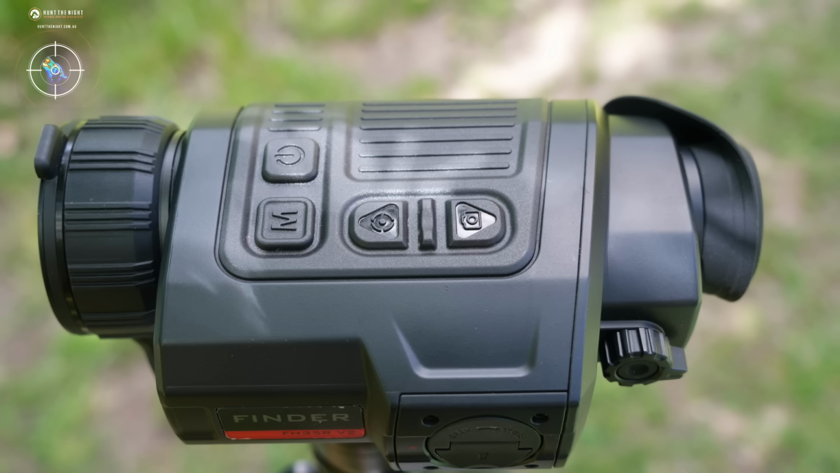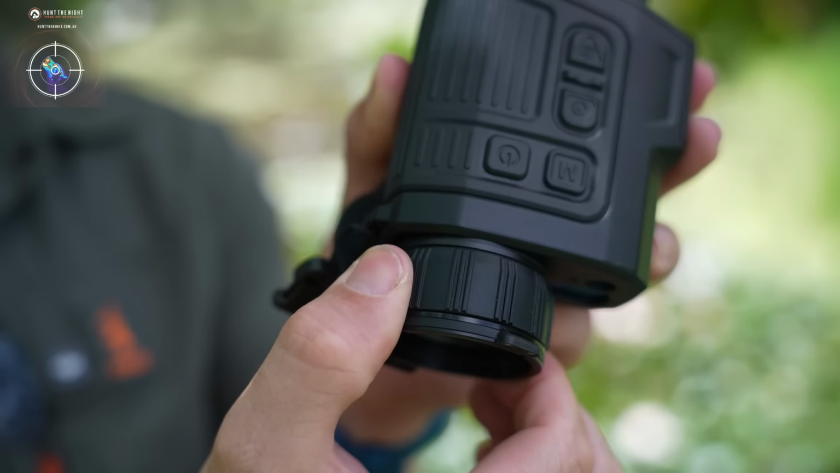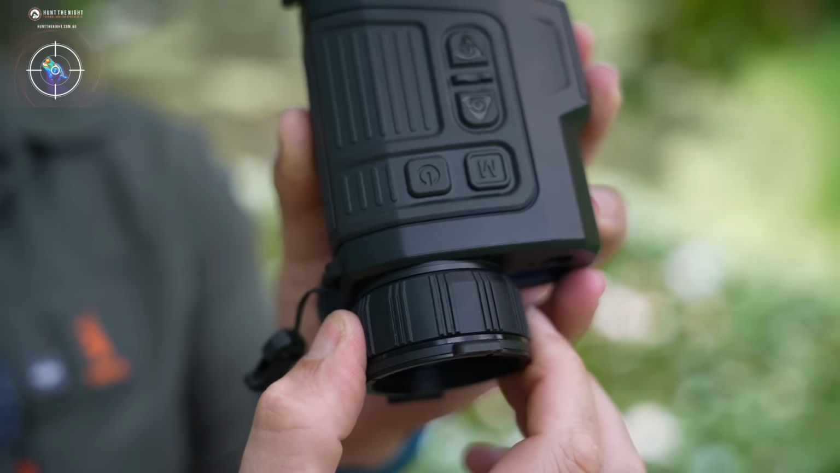General form factor and size. I'm not running over everything as I covered much of this in the last video. Where things differ from a usability perspective is the rubberized front objective focus ring is now wider. I find this an excellent upgrade as the slimmer ring on the original was sometimes a pain.